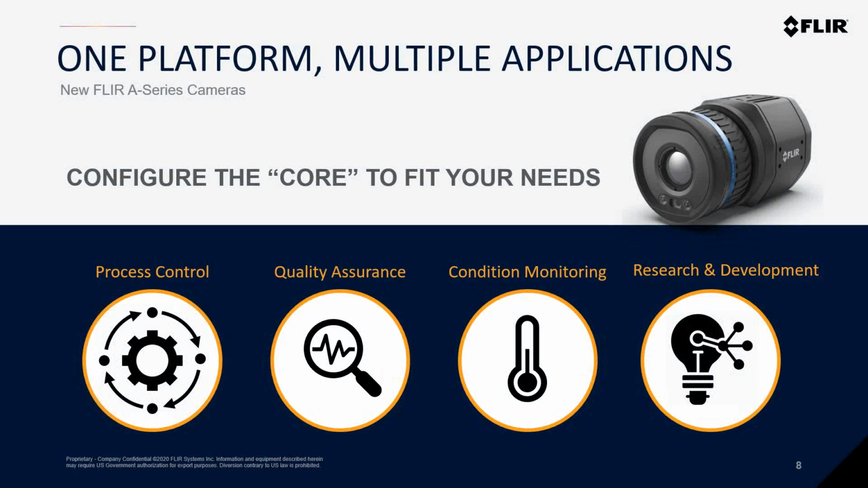And with this ability to customize each camera, the new uncooled A-series are ideal for applications like process control, quality assurance, and condition monitoring. They're also great cameras for research and development applications, as they work with FLIR's Research Studio software and have a number of the advanced features that researchers and engineers love. But I'm going to discuss those features in a few more slides.